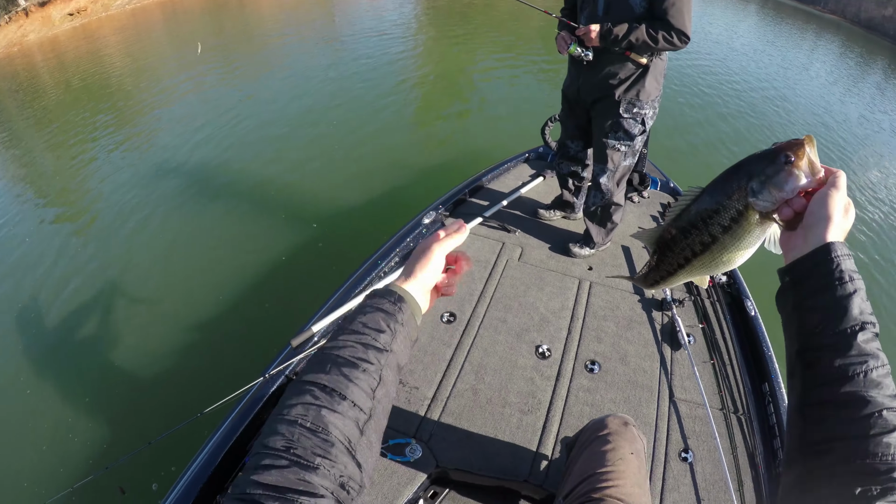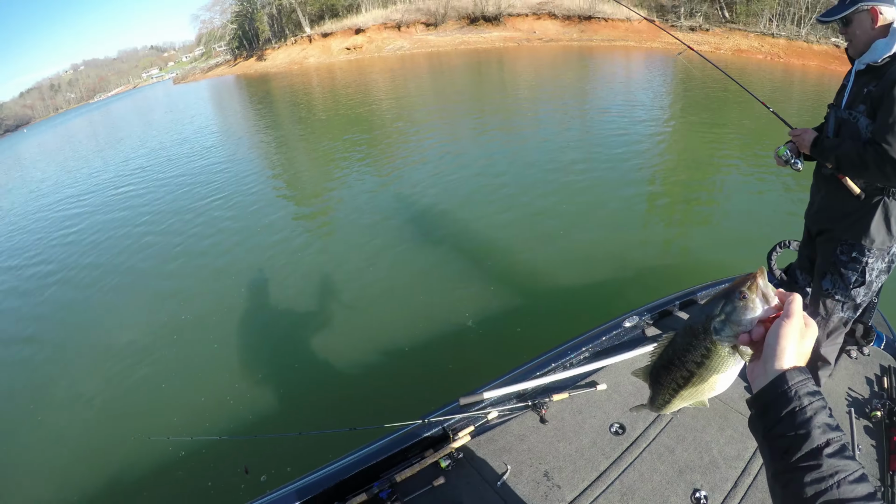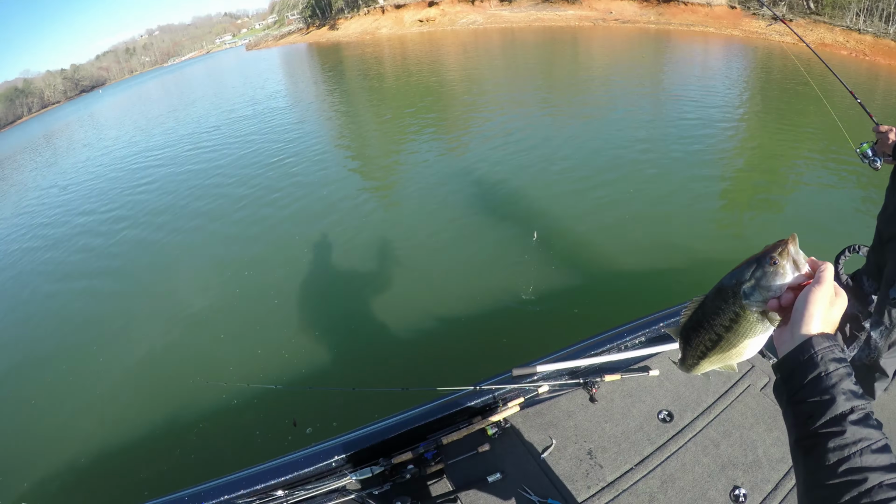So just had one. I saw it on Panoptics, chase it. So I just cast it out again, and that's a good one. Let's go. That's a thick one. That's what I like to see. Adjustments, baby.